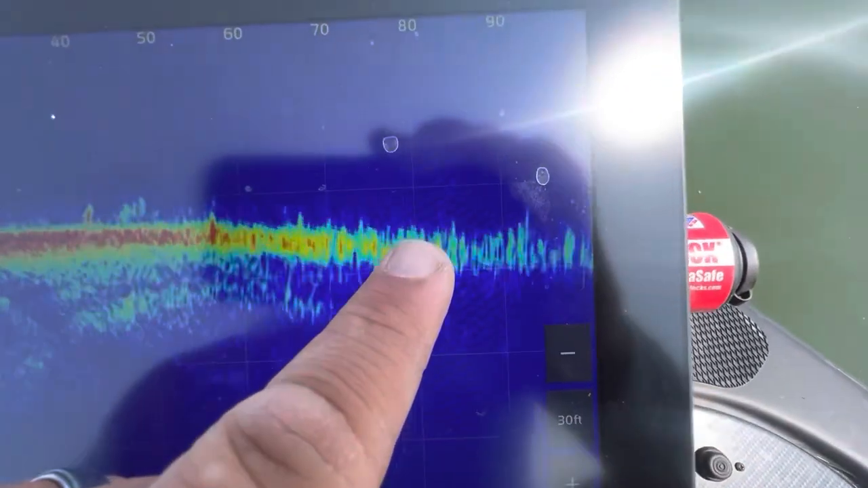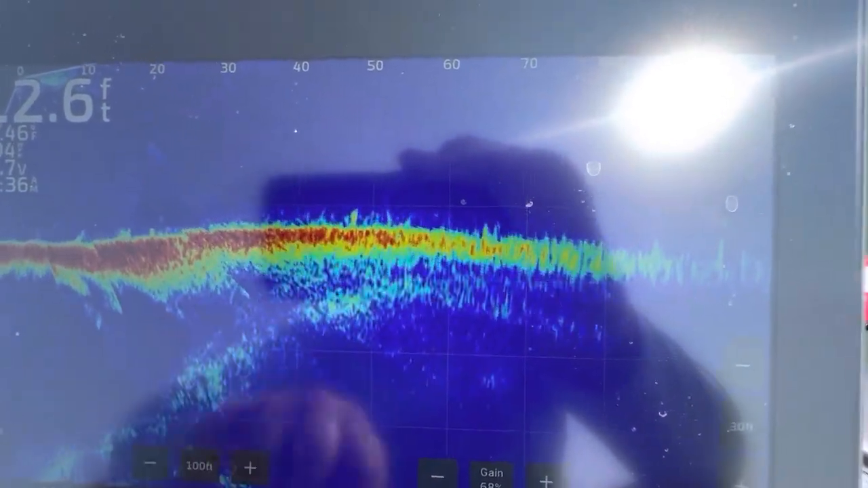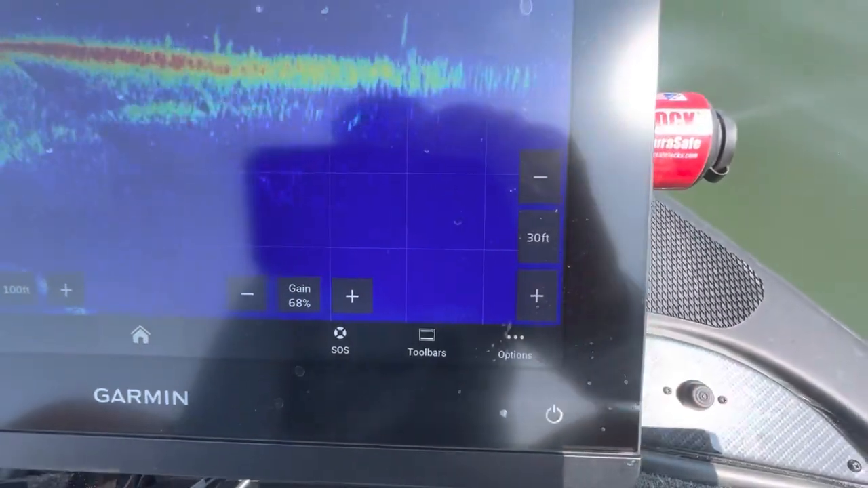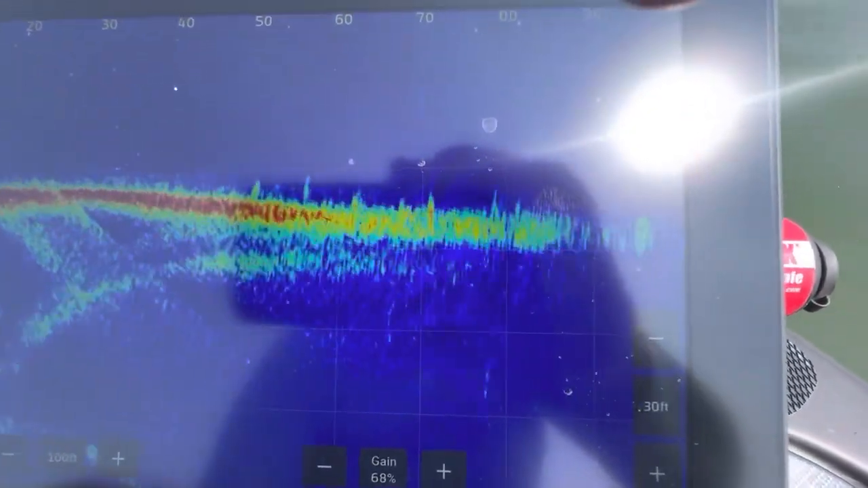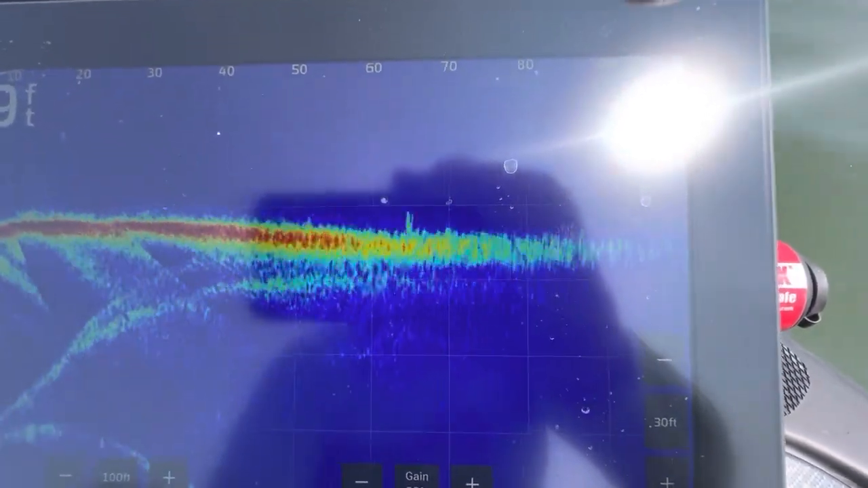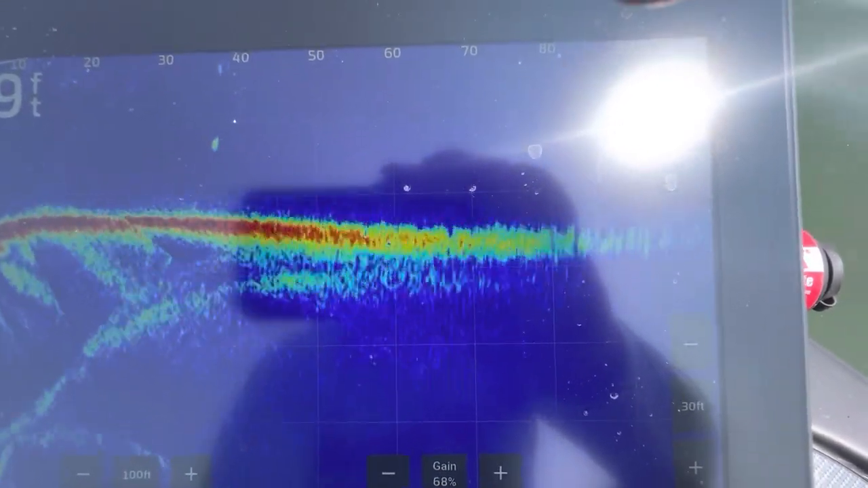Like that one right there, those are all bass sitting on the bottom. Very, very difficult to see with a less defined forward-facing sonar, but this 34 LiveScope Plus transducer is really, really solid. So that's what they're going to be looking like.